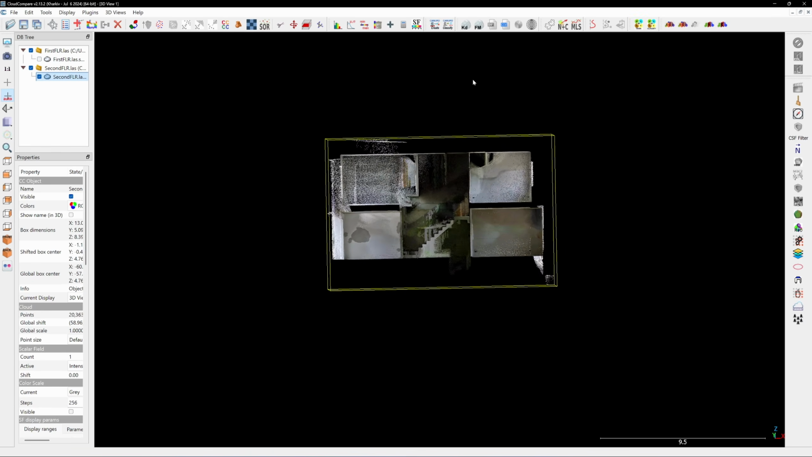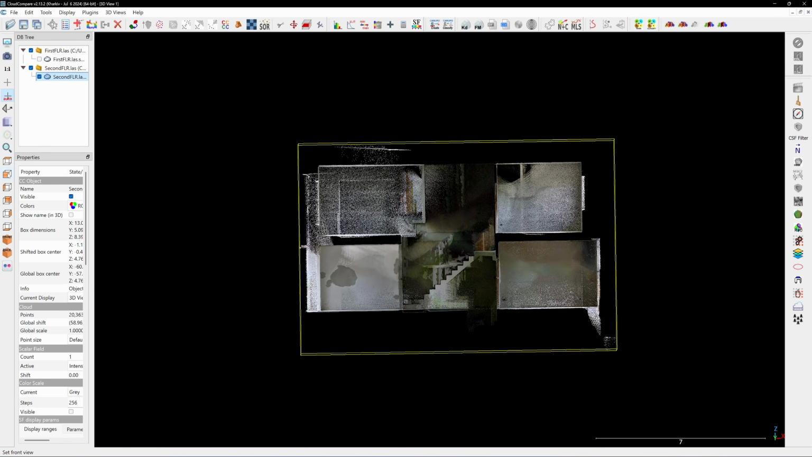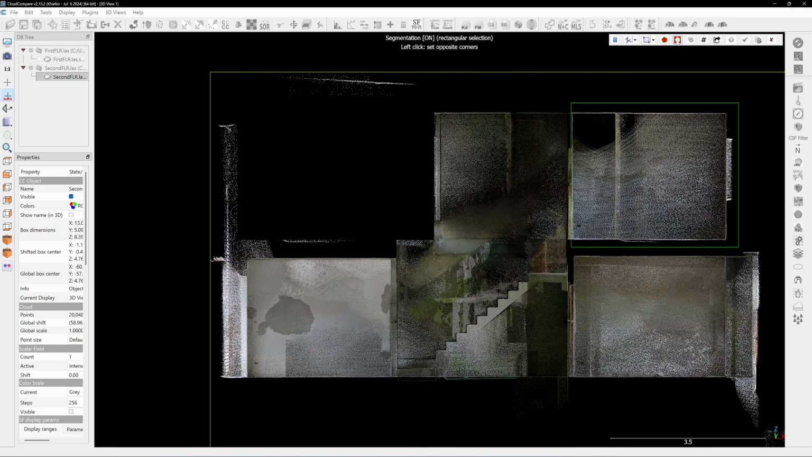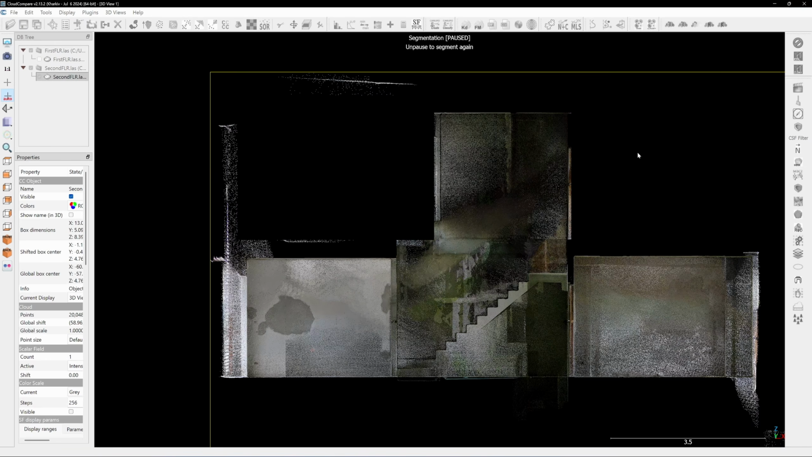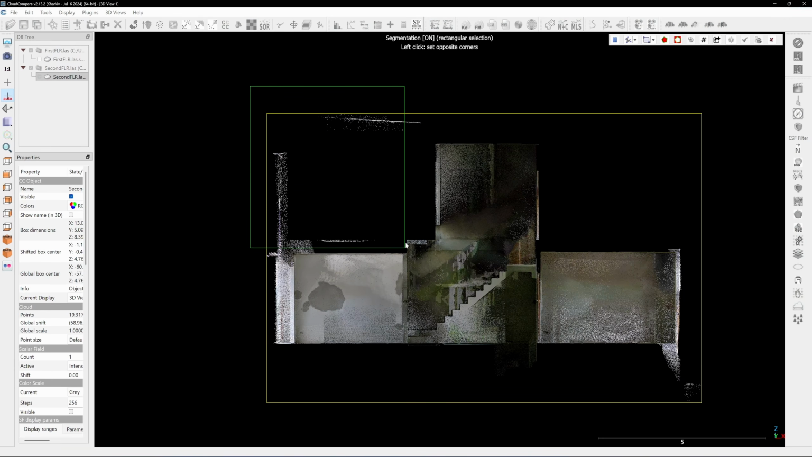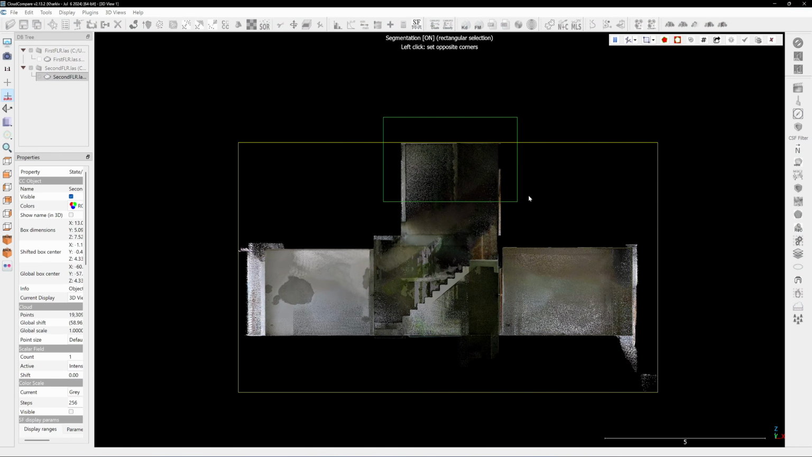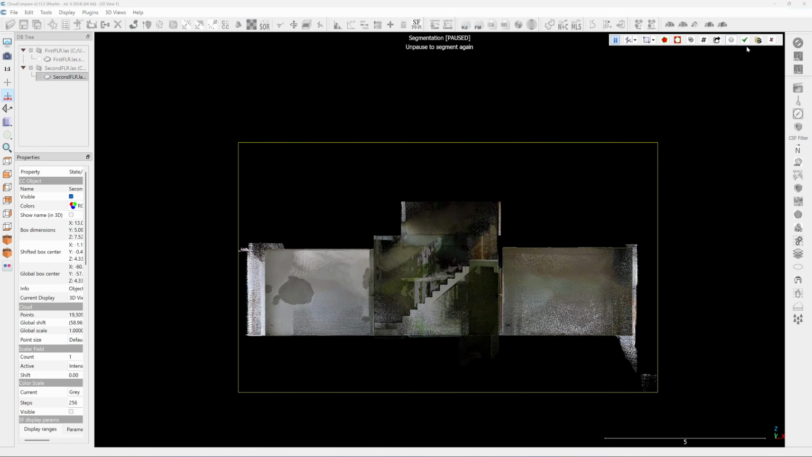I will turn off the first floor visibility by clicking the check mark in front. Now I will work on the second floor. I will use the segment tool to remove the unnecessary overlap area. Select the point cloud, then select the segment out, then the delete key. I will also delete this one because I don't need it. Next, I will remove the ceiling of the overlap area to expose the floor and the walls.